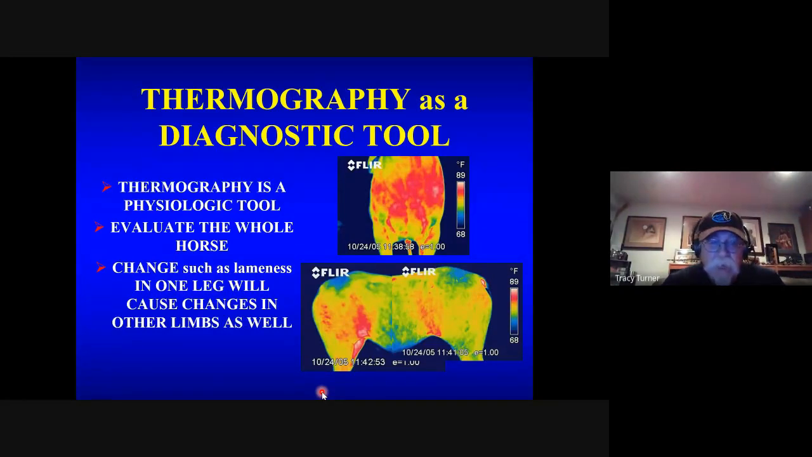And even if you're doing other things, such as chiropractic, acupuncture, etc., where people find these frequently too, this is an imaging tool now that I can use to see the same thing.